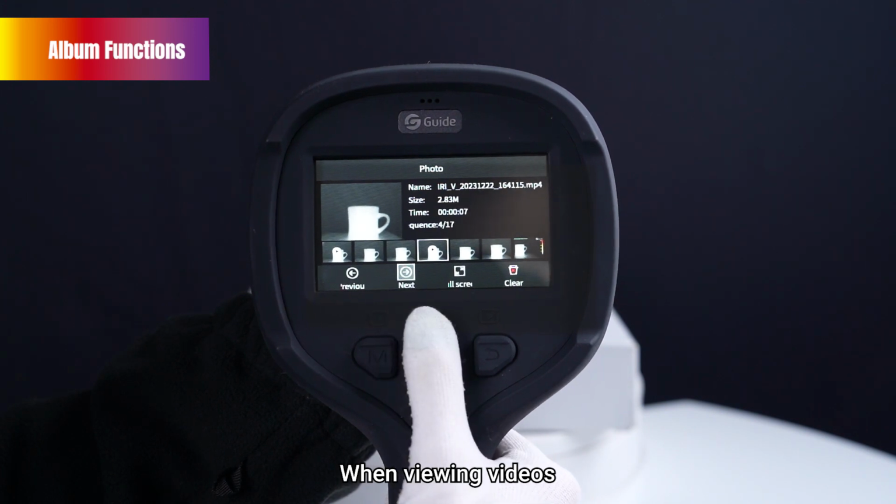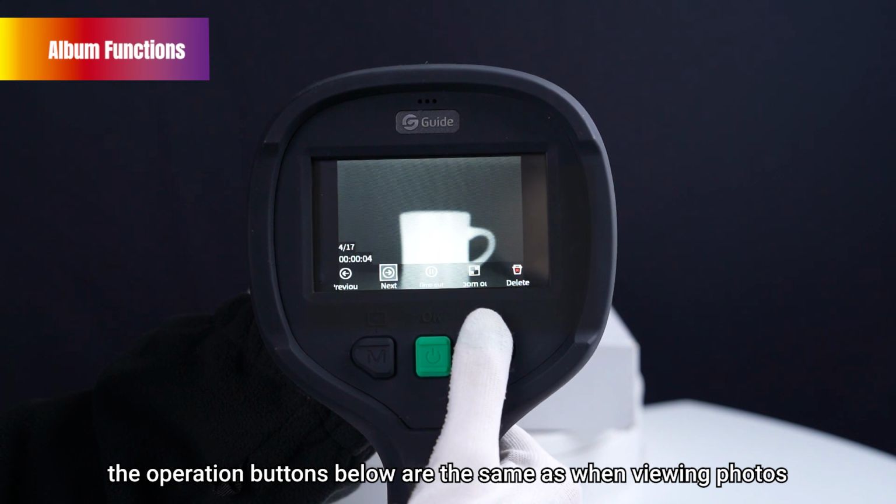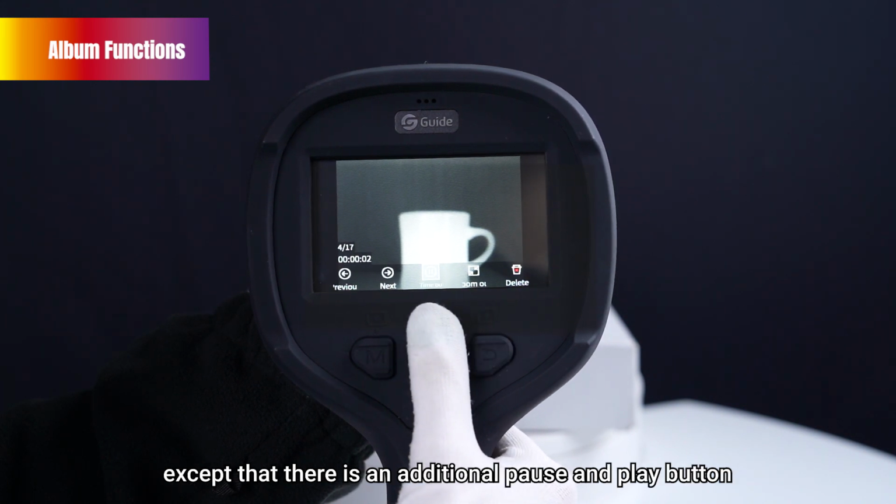When viewing videos, the operation buttons below are the same as when viewing photos, except that there is an additional pause and play button.